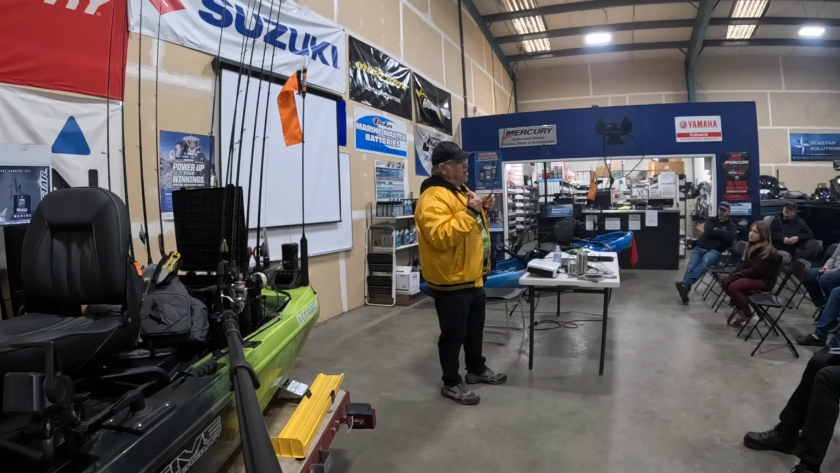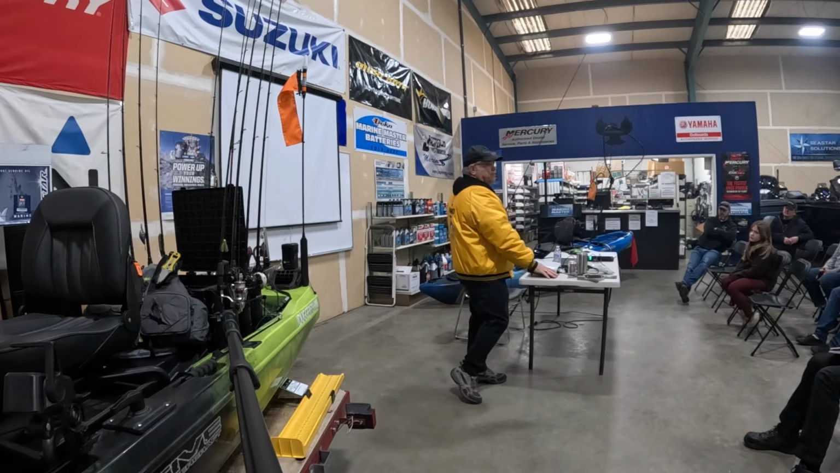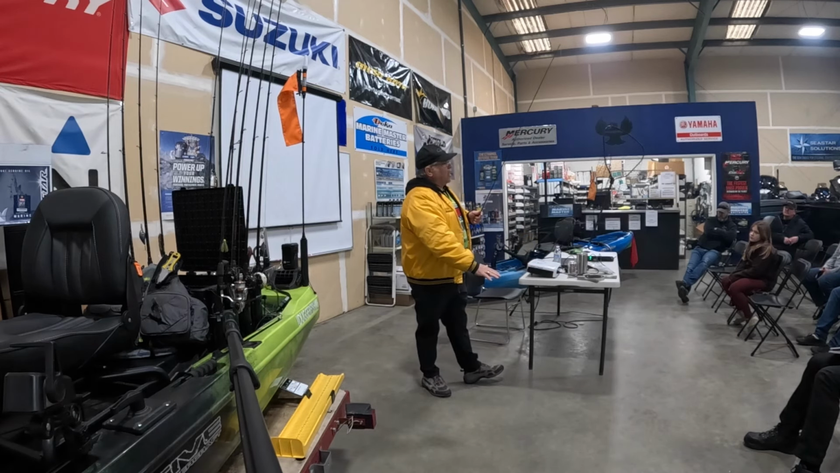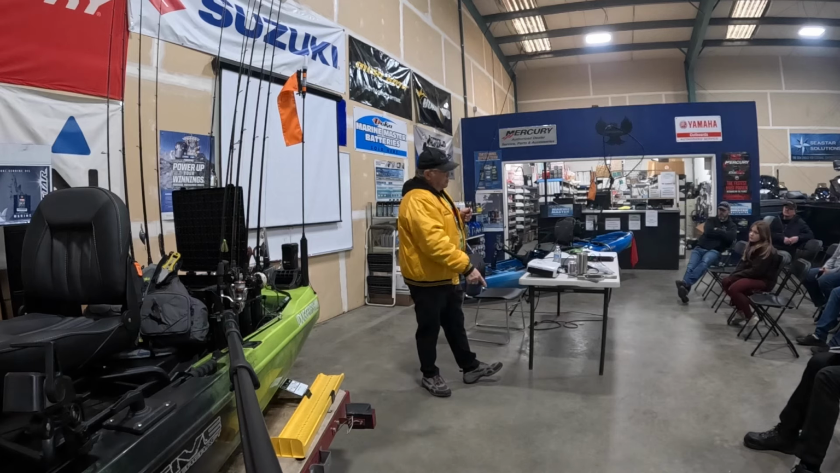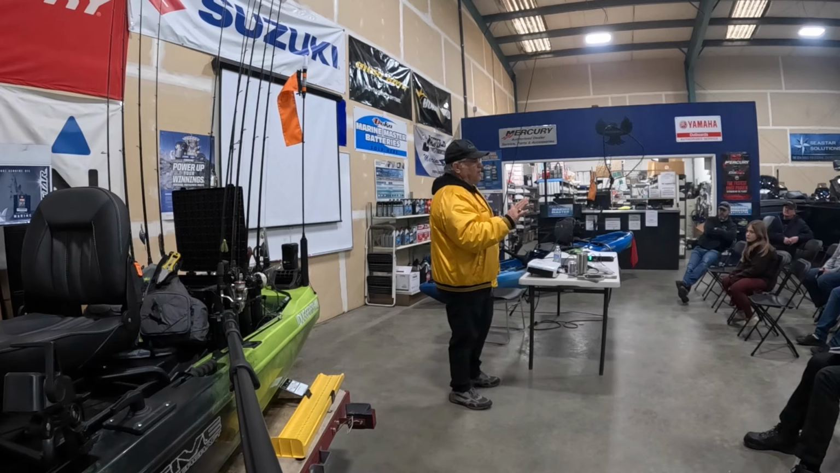I've used my underwater camera enough to know that most of the bass that I'm fishing for are swimming 2 feet off the bottom, even when they're resting. In a lot of other places, they're right tight to the bottom feeding on crawdads. So it's dependent upon the place you're fishing. You have to mix it up.